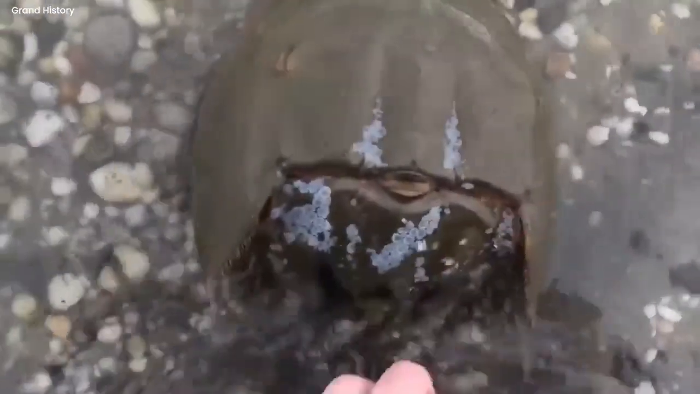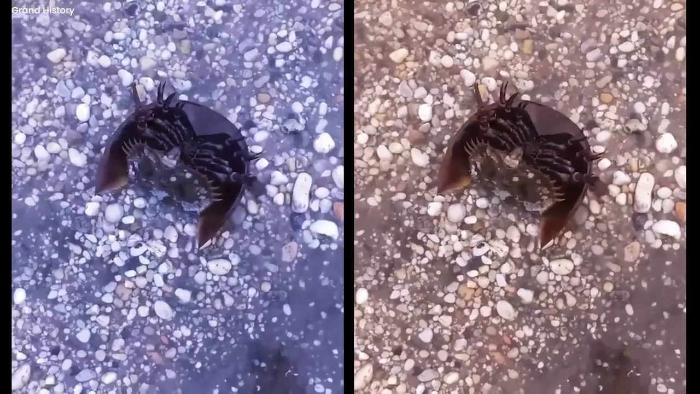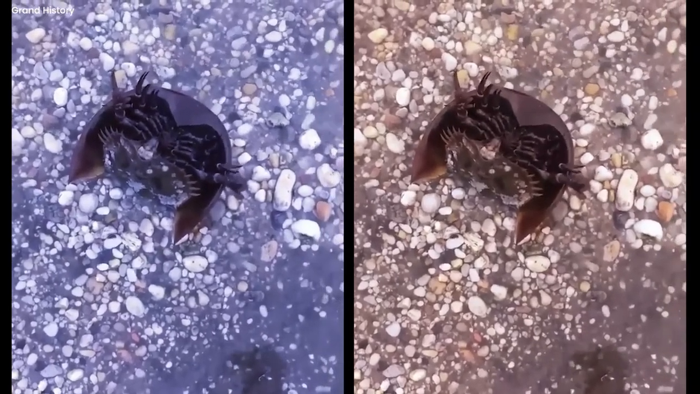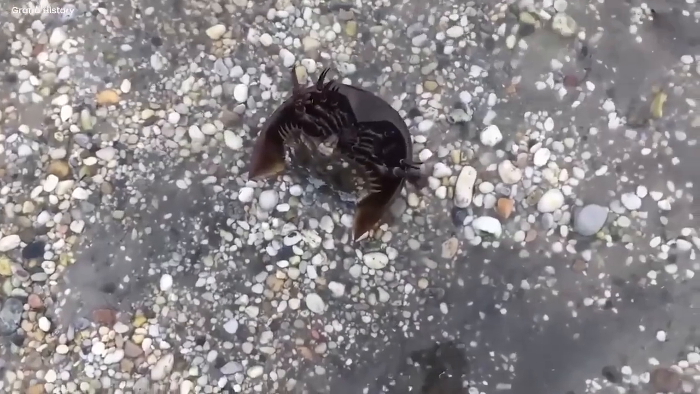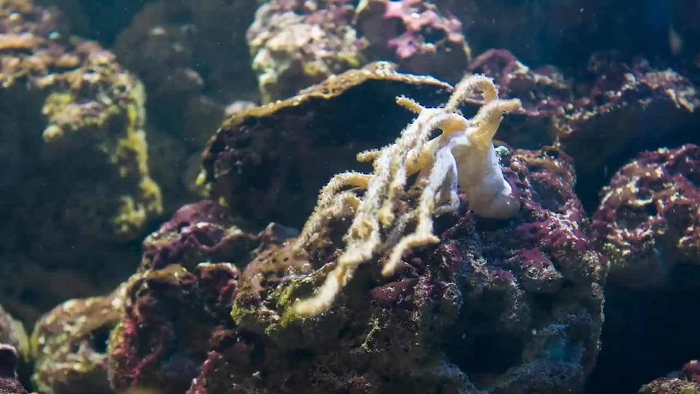Not giving up, the man tried again. This time, too, the crab was friendly and didn't harm him. This proved that horseshoe crabs, despite looking tough, are not mean at all. The video showed that horseshoe crabs are wise creatures, guarding the ocean's secrets and keeping nature in balance.